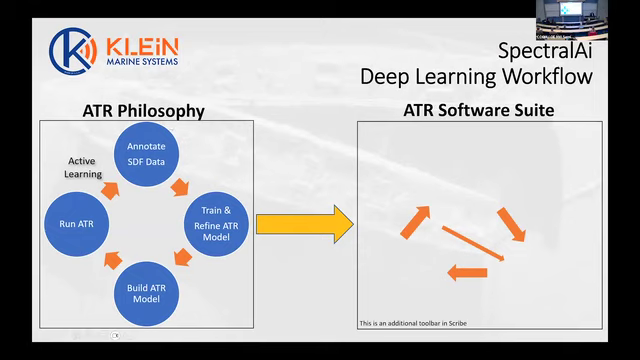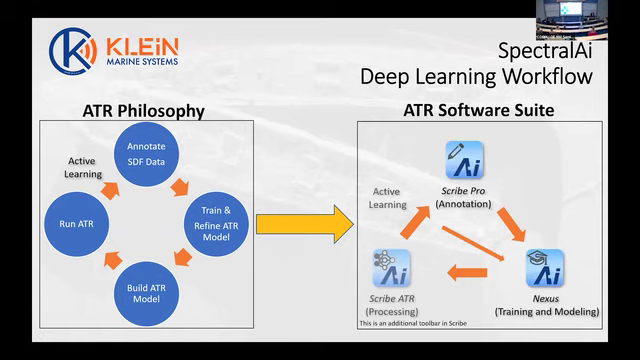Right, just in terms of ATR philosophy, how would you tackle ATR from a philosophical point of view? Well, if you have a look at these little charts here, you have data, and this is our Klein data, called SDF data. We're going to annotate and classify it. We're then going to train a model and refine that model. We're then going to build it, and then run ATR. And then we use a process called active learning. Whatever results come out of the ATR, once you've reviewed and QC'd them, you can either feed them back into the annotation or feed them back into the model to build a much stronger and well-defined model.